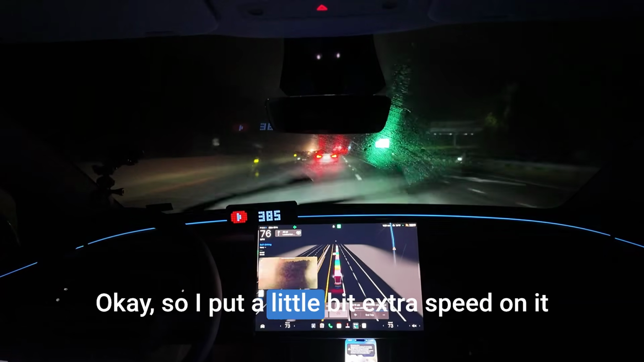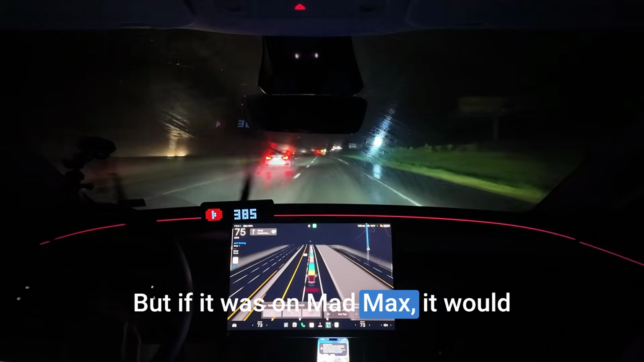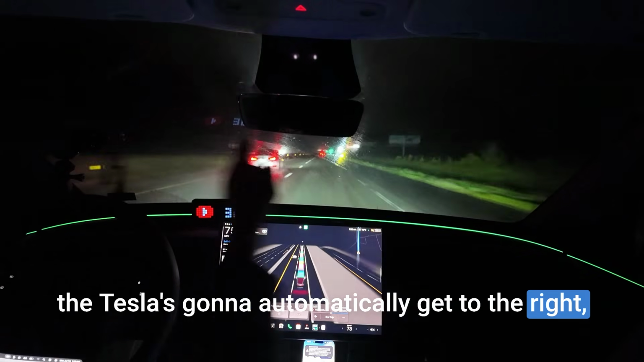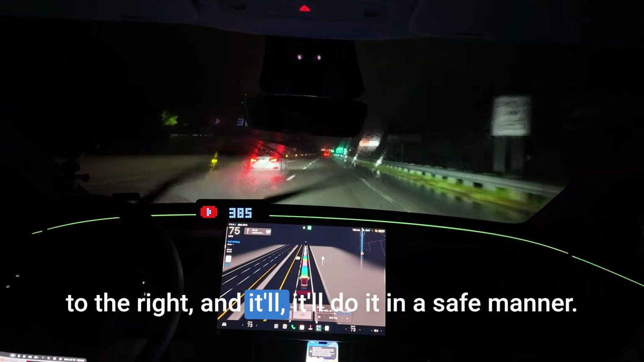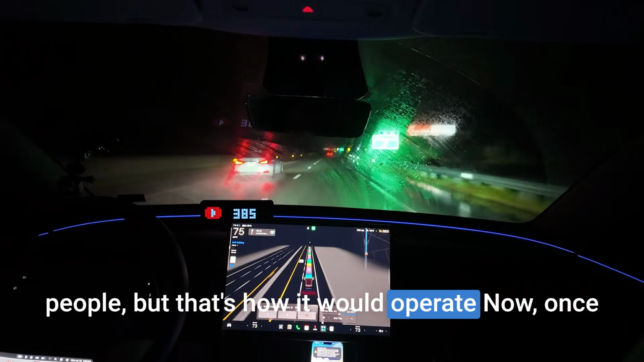Okay, so I put a little bit extra speed on it and it automatically got over to the right. But if it was on Mad Max, it would be zigzagging all over the place. So if there's a vehicle in front of you on Mad Max, the Tesla's going to automatically get to the right, and it's going to get back to the left, it'll go back to the right. And it'll do it in a safe manner. It's not going to just drive recklessly around all these people, but that's how it would operate.